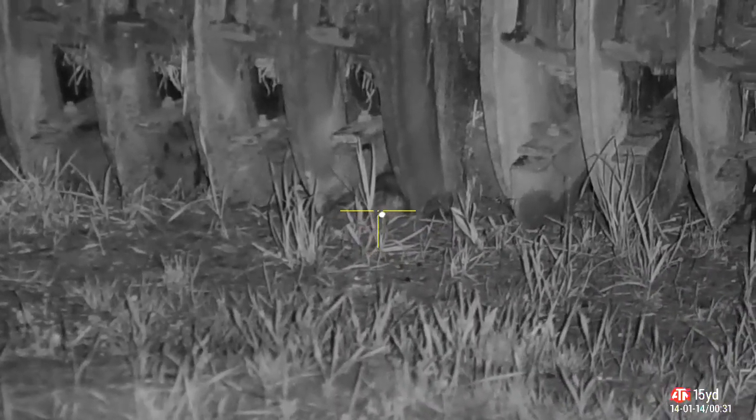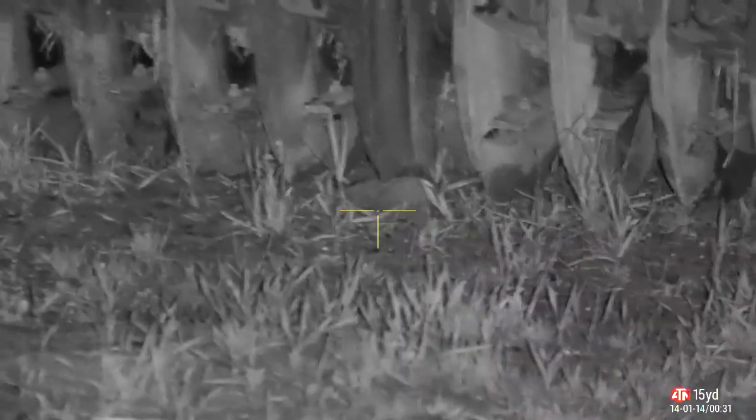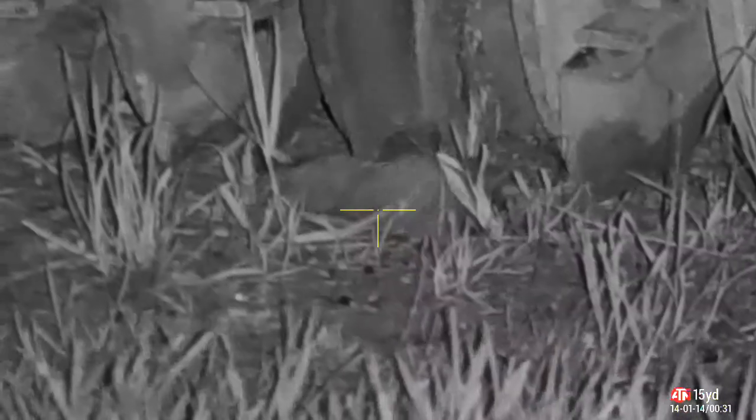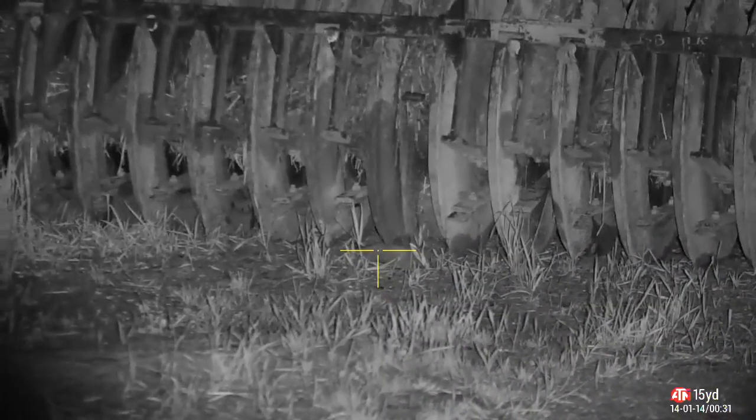Taking grain that doesn't belong to it. Take a shot, just a puff of air. Looks like when I loaded the magazine I missed one of the slots, so I index it, take another shot. There's no arguing with that. Nice clean headshot. Helicopter tail, back legs kicking. That's a very dead rat there.